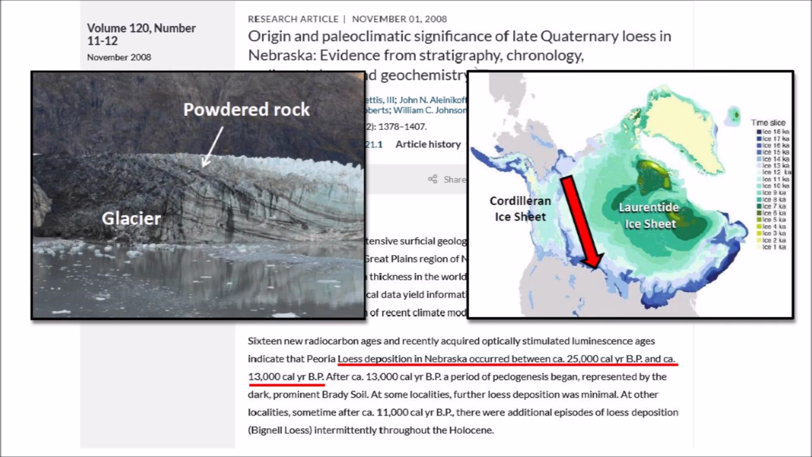We can understand the source of the loess by recalling that between 25,000 and 13,000 years before the present, the Cordilleran ice sheet and the Laurentide ice sheet started to melt, and a corridor opened across Canada between the two ice sheets. Some scientists have proposed that the ice-free corridor was used by humans as a roadway to colonize America.